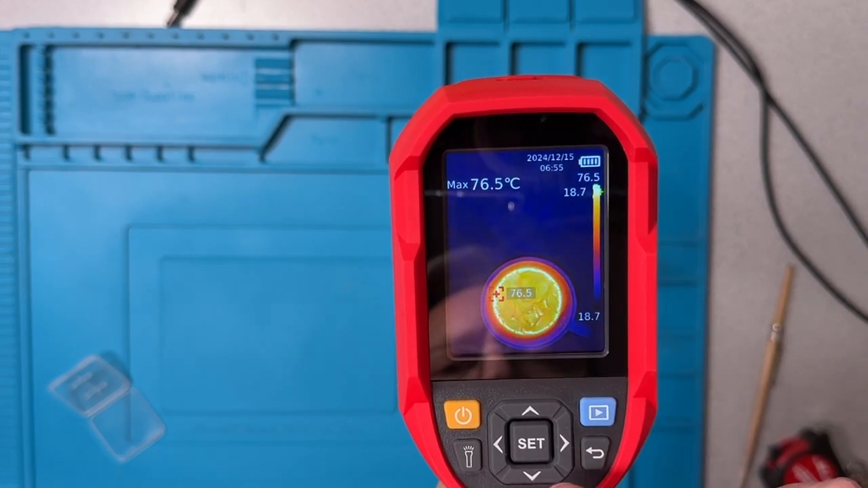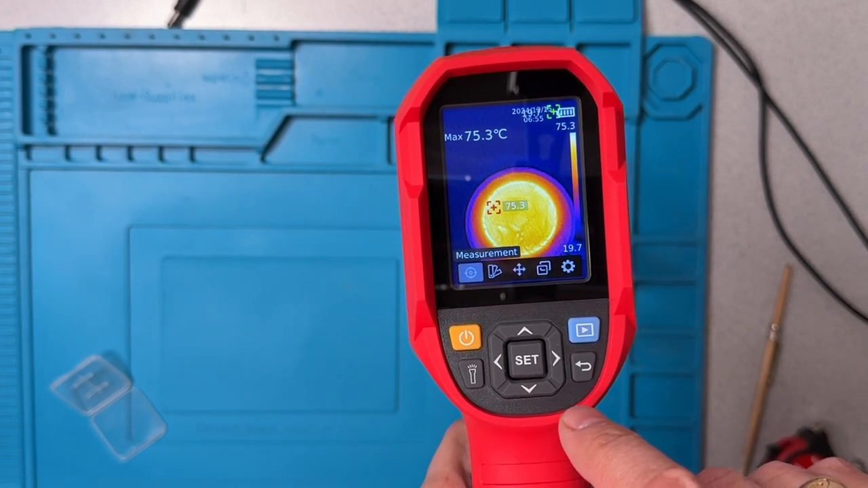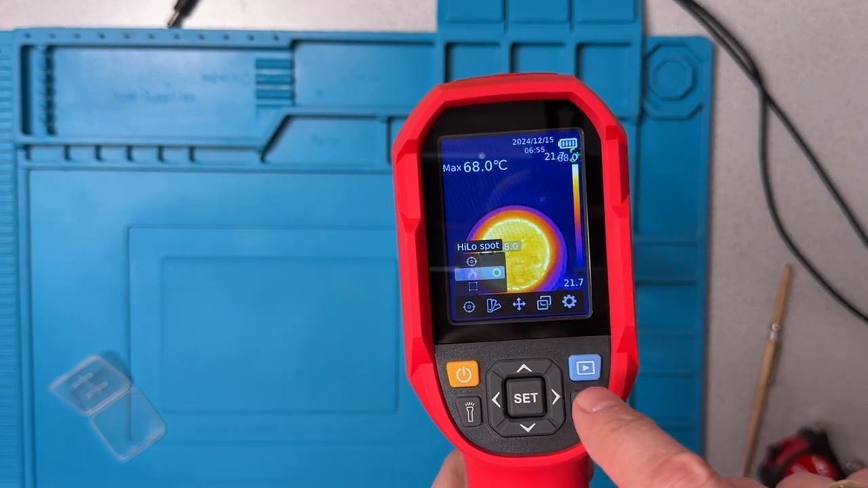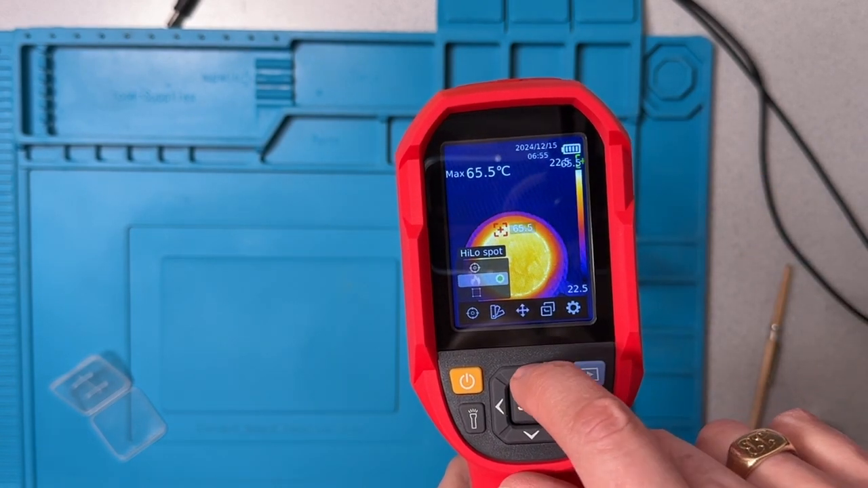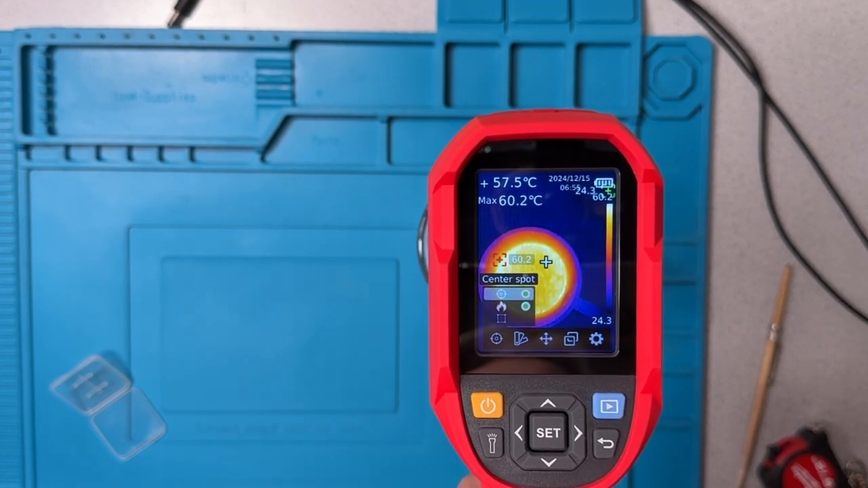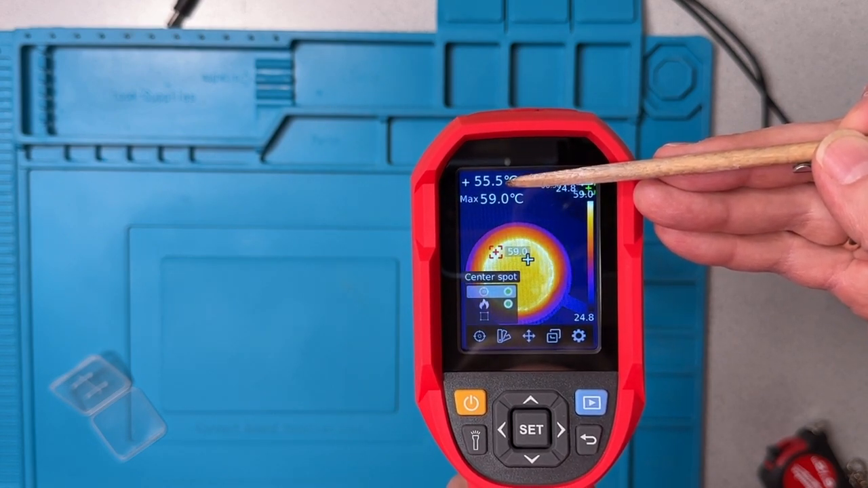And so now let's look at the settings that are available to us, the features that are available to us. If we press set, we have a few measurement modes that are available. We can go into there, and you can see that the default mode is called high-low spot. So that's what those two crosshairs, the red one and the green one, are. There's a center spot that we can also turn on, and these will work at the same time. And so now we have a center spot that we can point around, and the value of that center spot is being shown here in the top left corner.